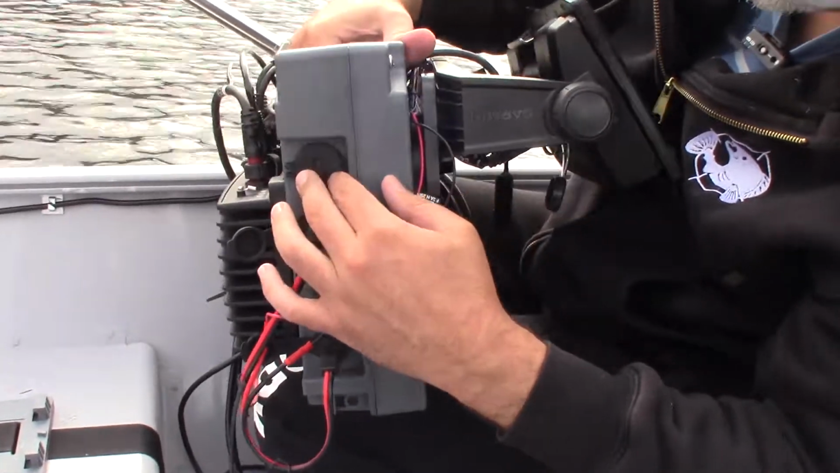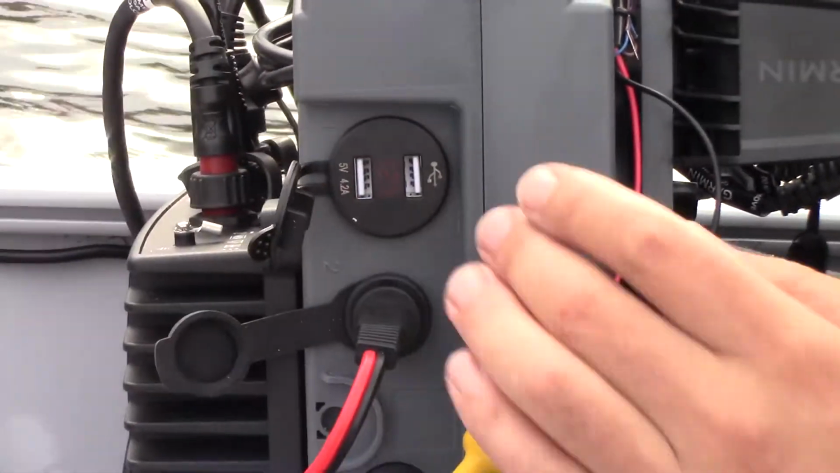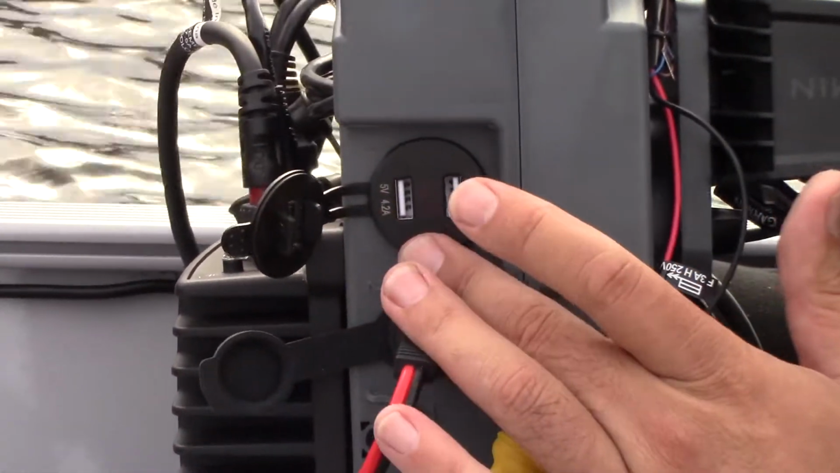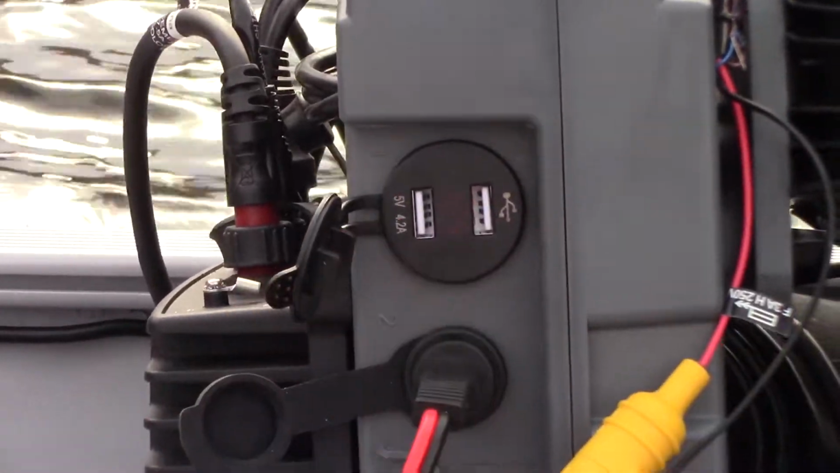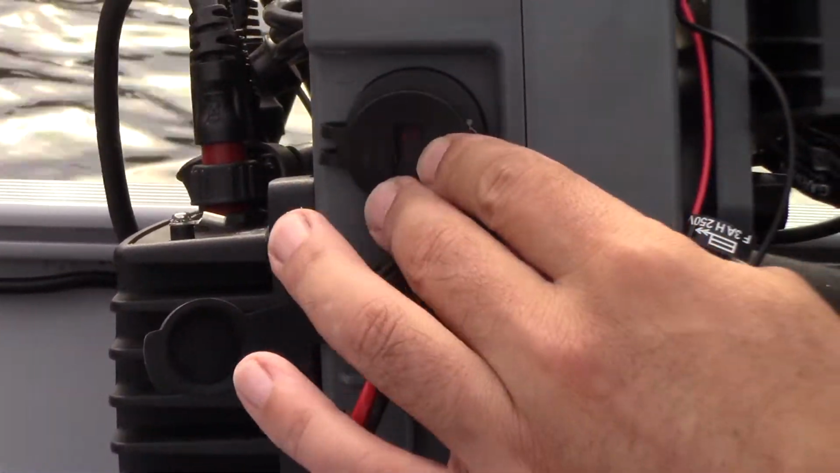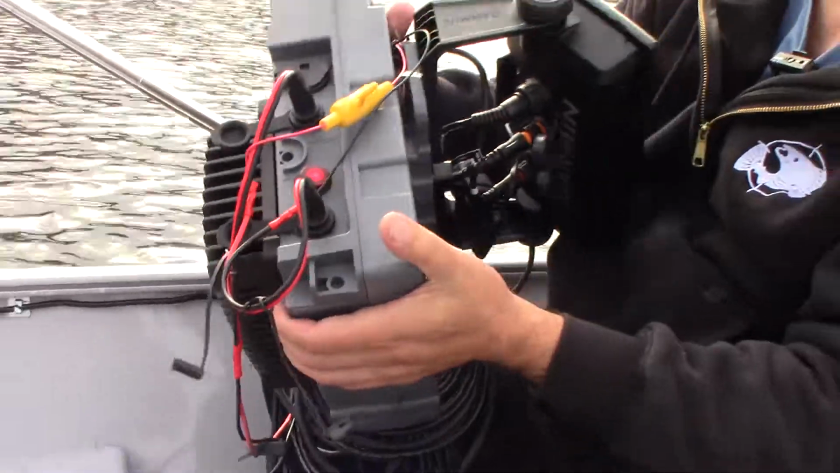It's a bit bright out, but the voltage shows in here. This is an optional port that you can purchase. You could put a cigarette lighter type plug in here, and this is a dual USB with a voltmeter in it, so you could charge your phone or your electronic devices, cameras, things like that. And everything's just nicely self-contained.